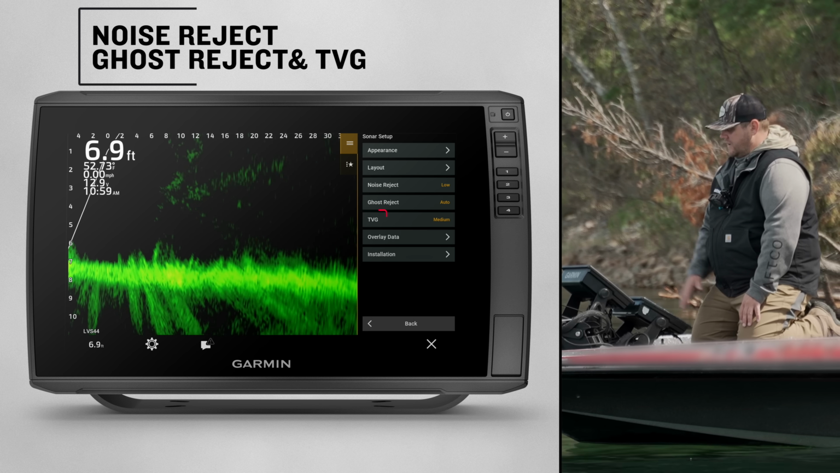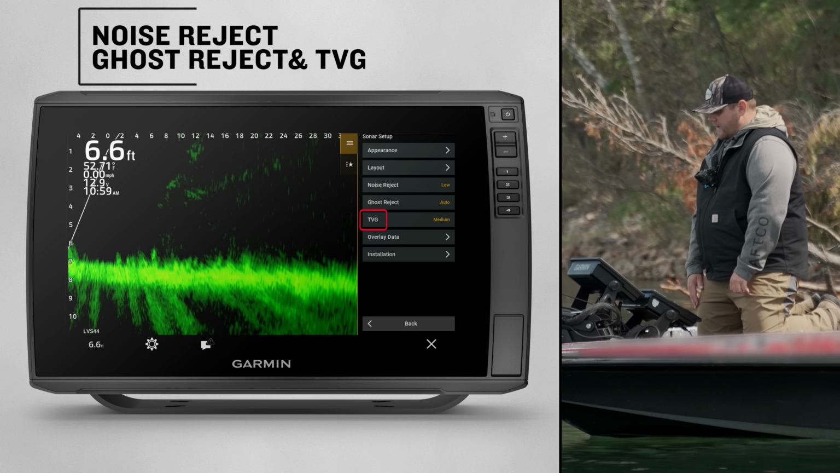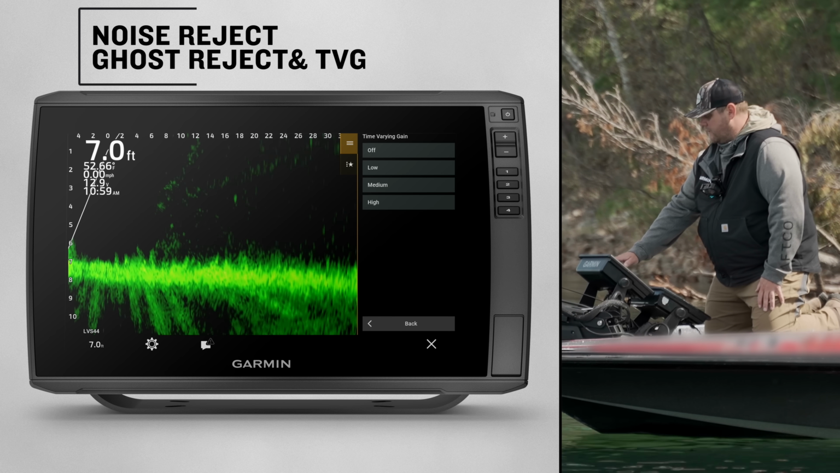And then TVG is going to help us kind of clean up that water column, so kind of that area up and down on the water column. Typically we want to run that on low or maybe medium. I typically run mine on low.